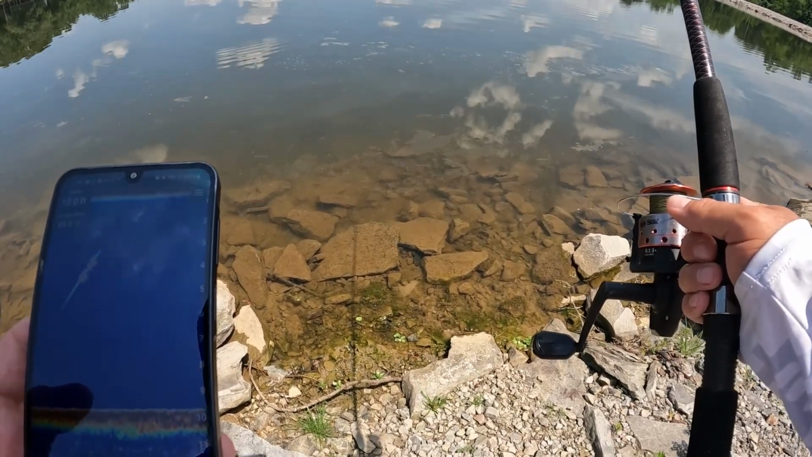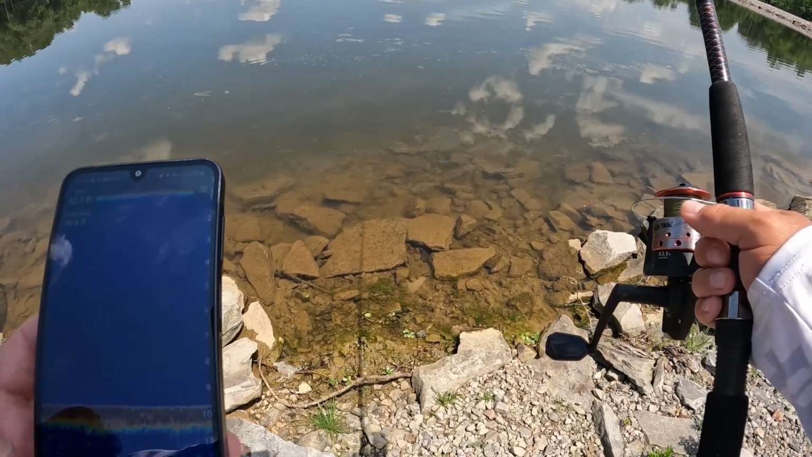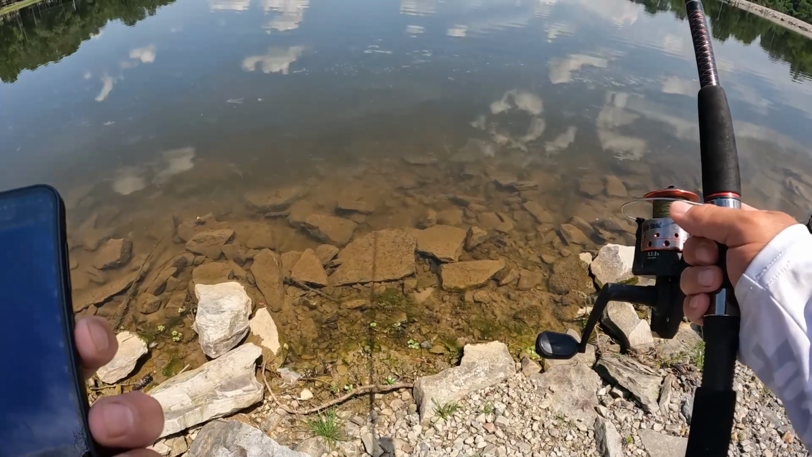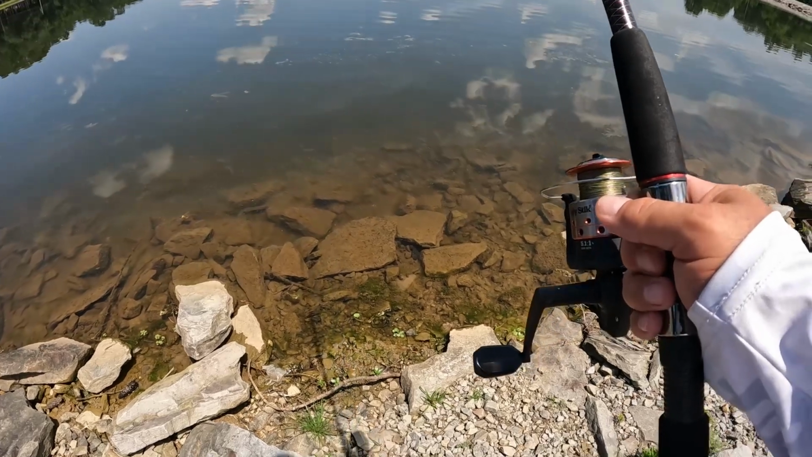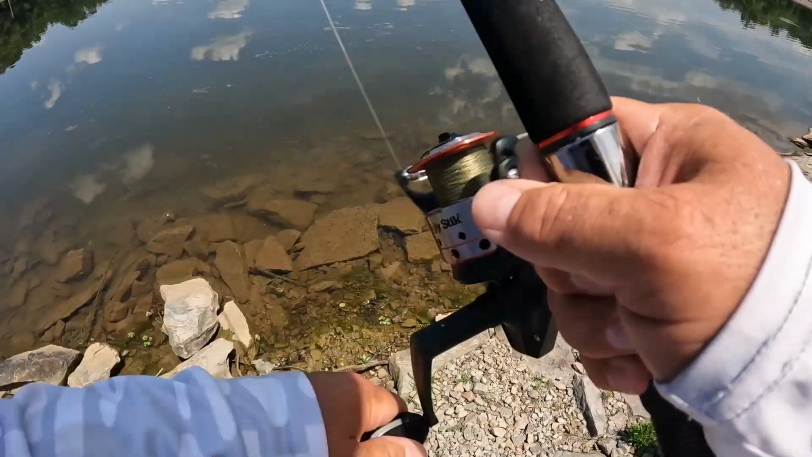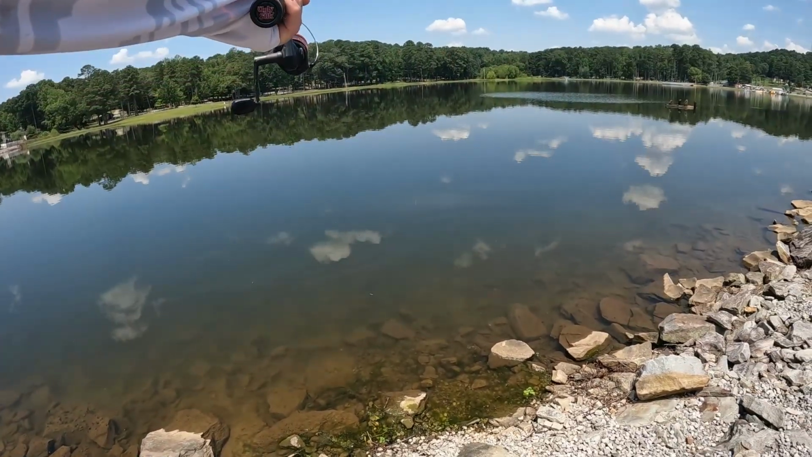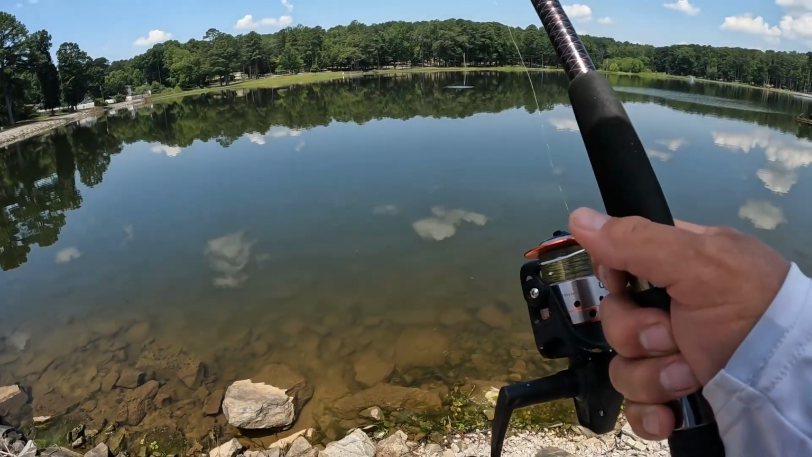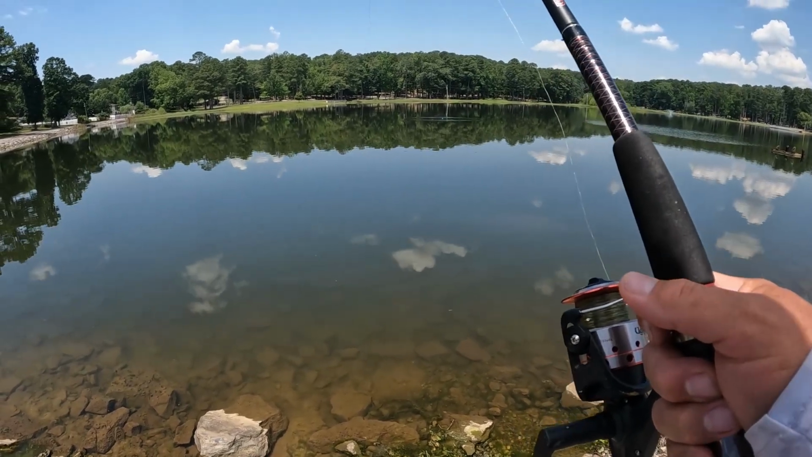10 foot. Alright, cool. Neato. Alright. Bring y'all back. Alright. This is from the rock. We ain't never casted it that far. Still, I bet it's about 10 feet of water right up there.